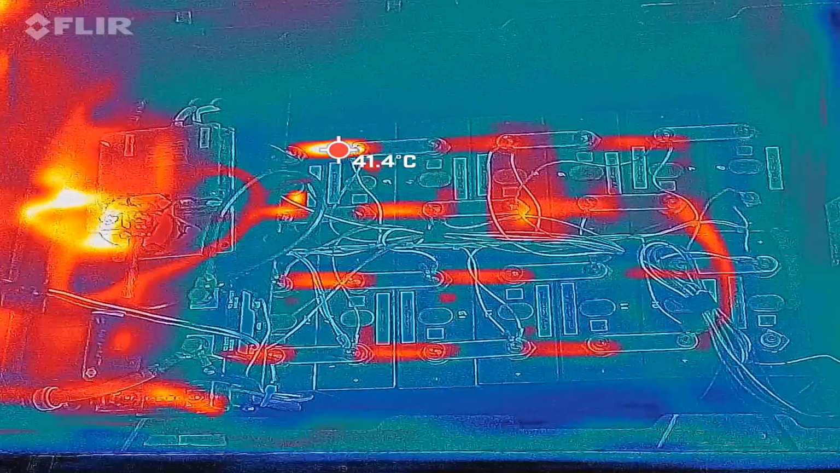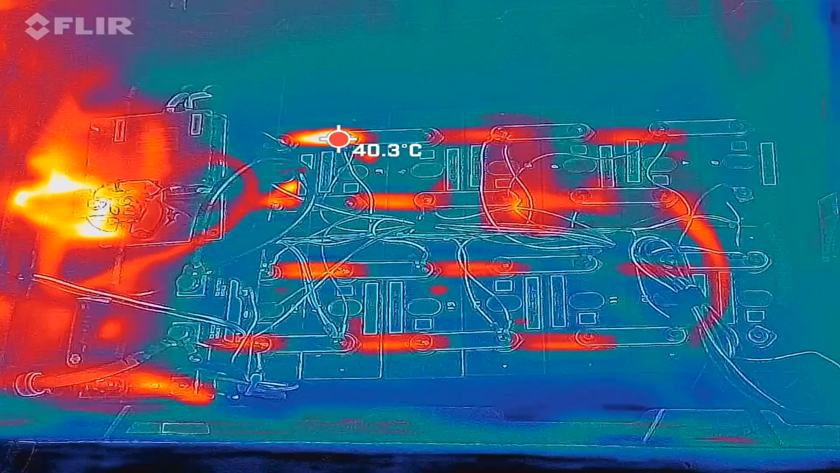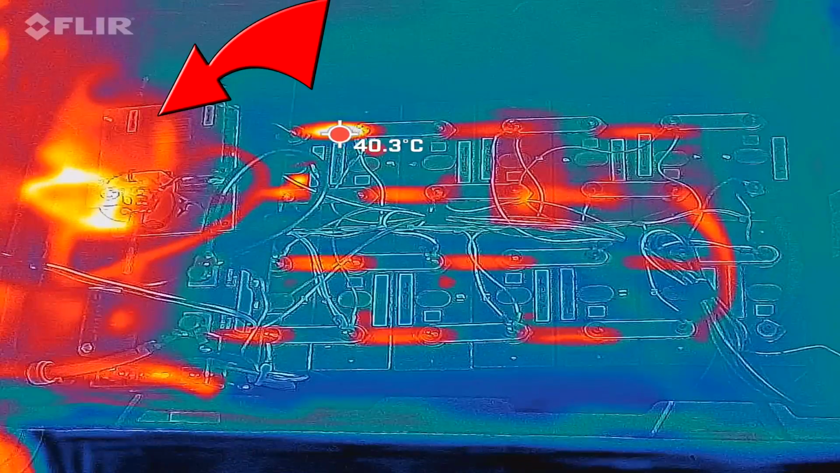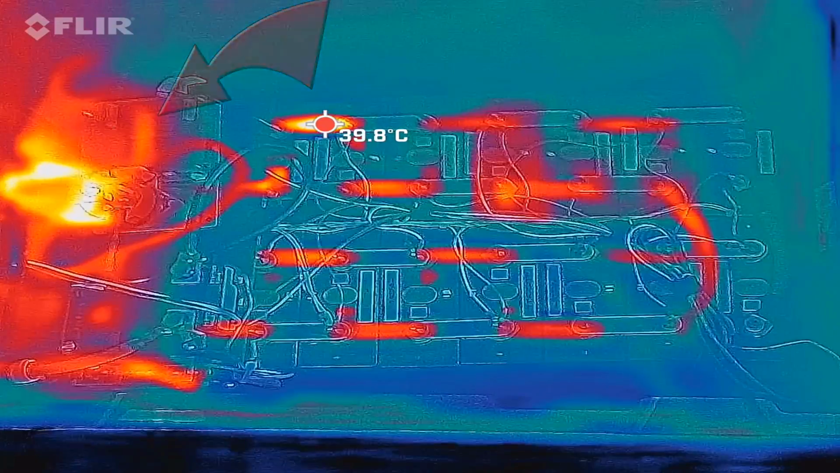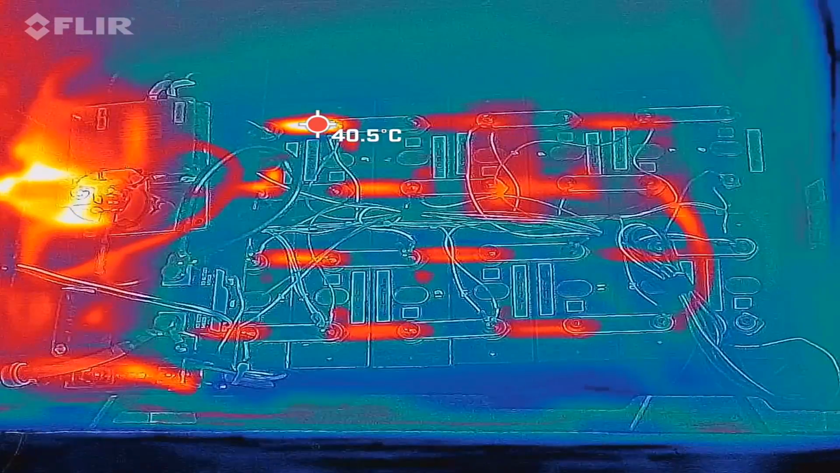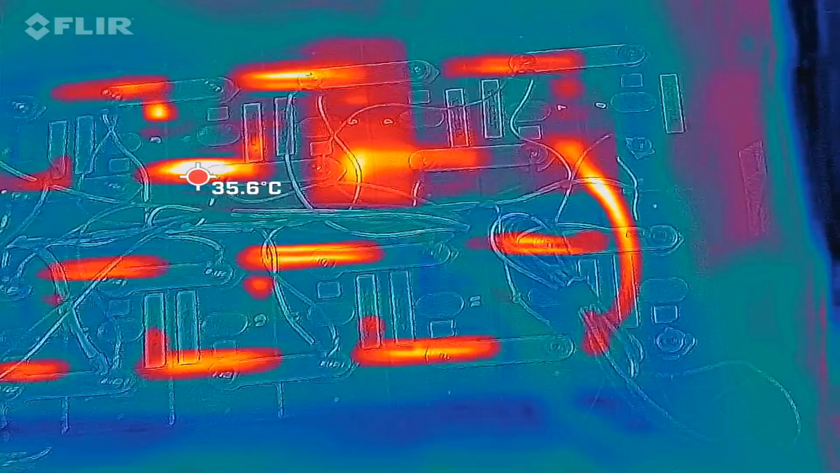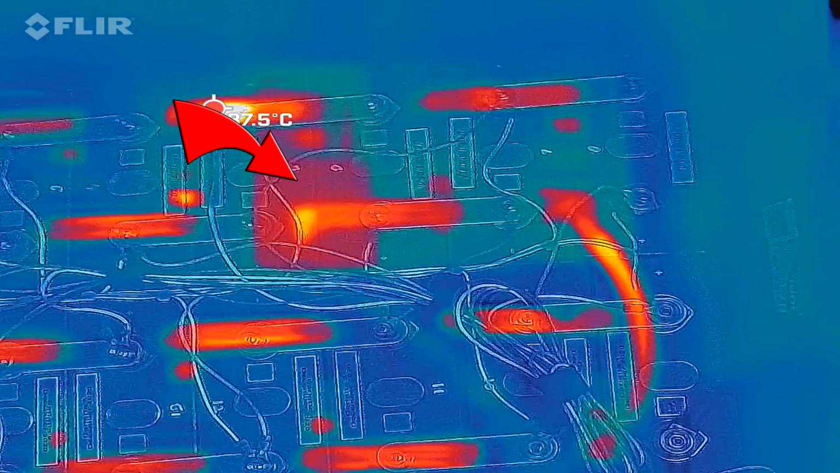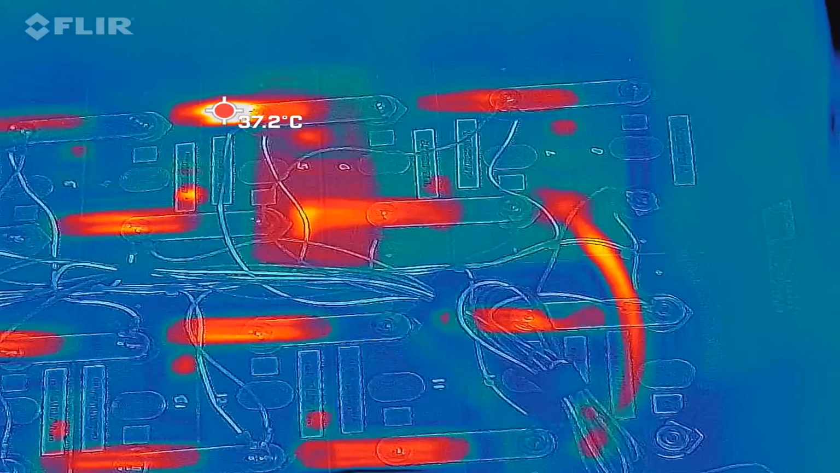Okay, we are now looking at our battery here through the infrared camera. What we can see is here on the left, of course, is the BMS with its turned on relay, which is fairly hot. But we can also see a bus bar there with 40 degrees. But if we go a little bit further down, we can see cell number 6 has completely heated up on the positive terminal already. And this is with almost 30 amps now.